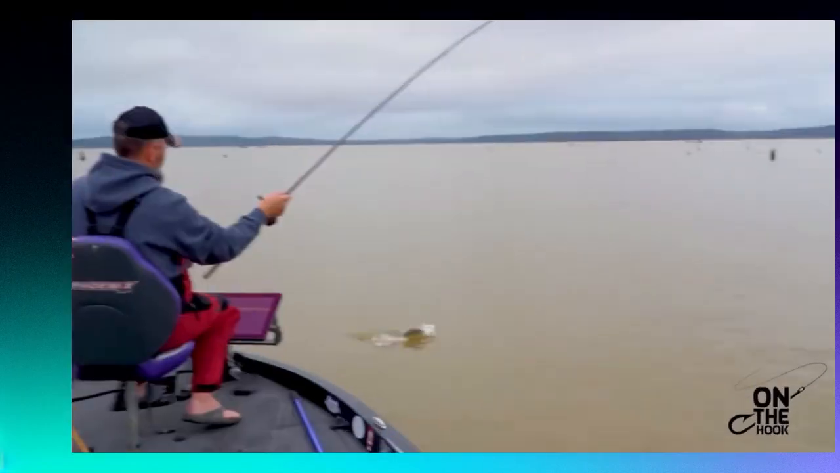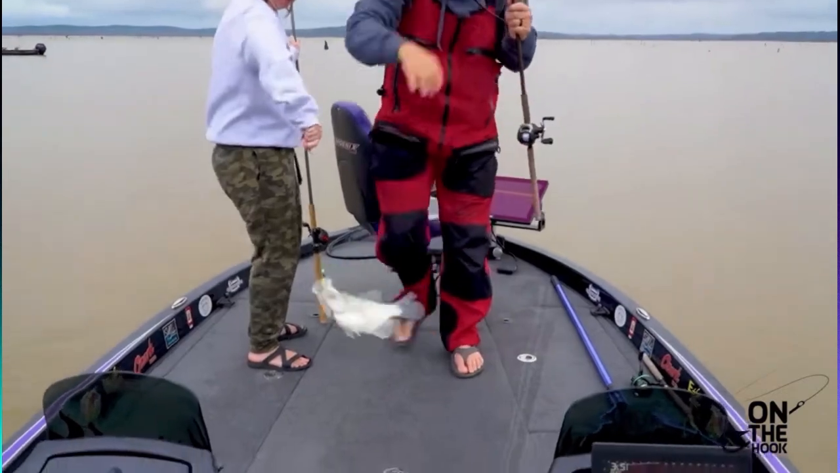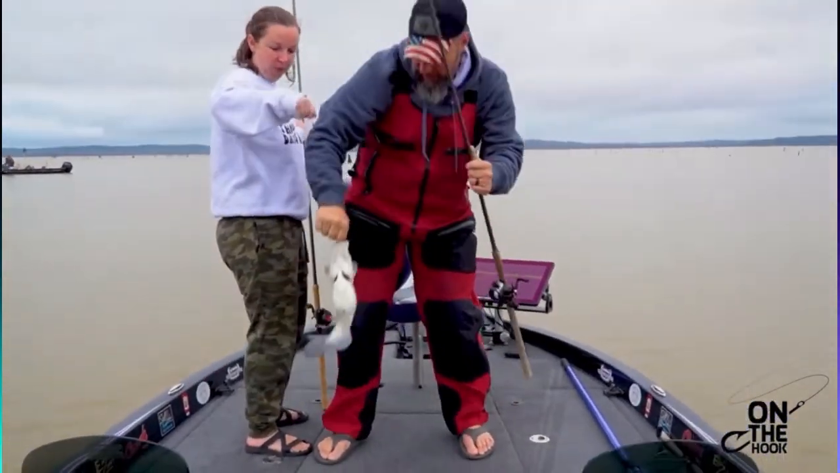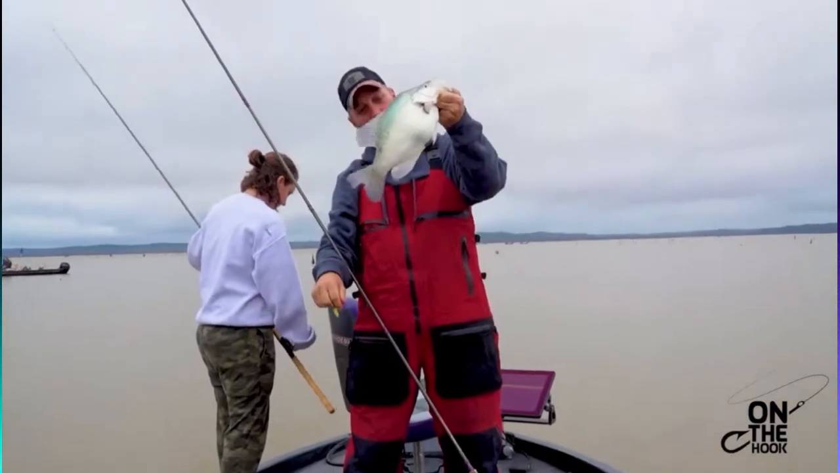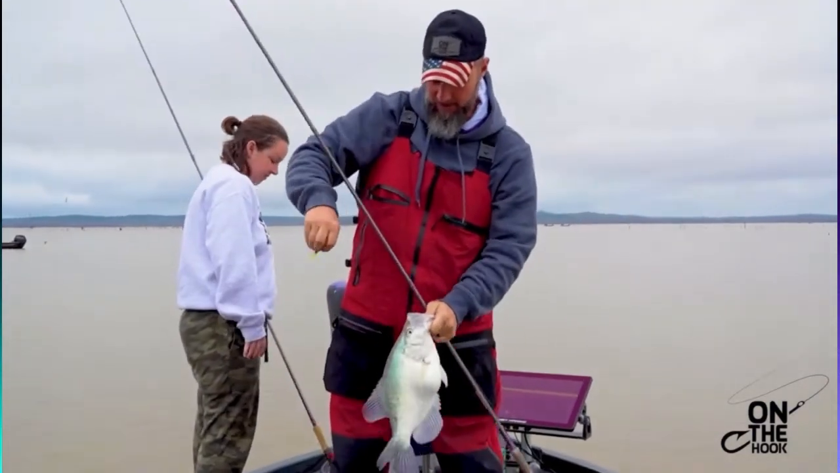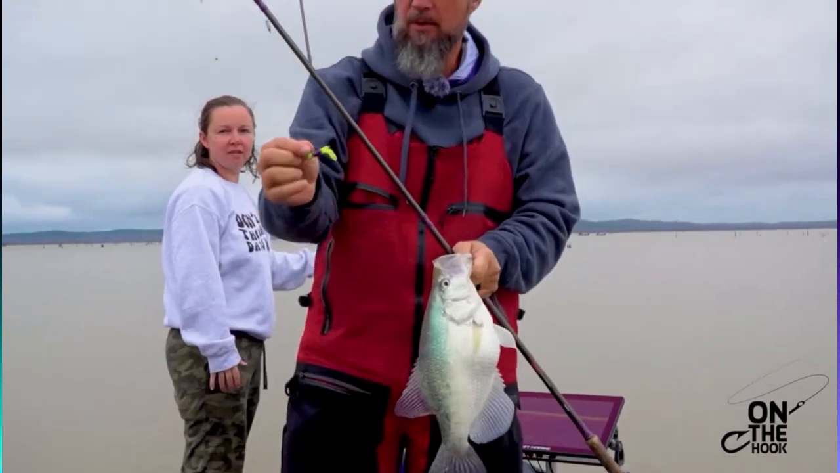3.3 boat flip. Got it. Oh, yeah. Well, here comes a 3, baby. Get in here. Oh my God, what a fish. What a fish. There is a trophy class fish right there. Boat flipped. Rockport rattler jighead.